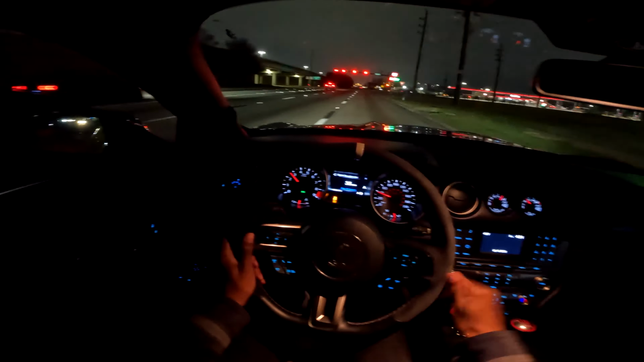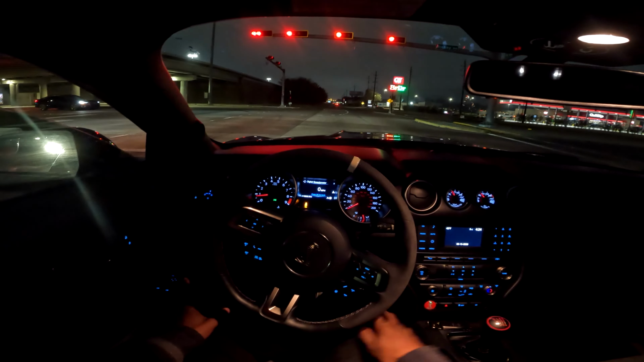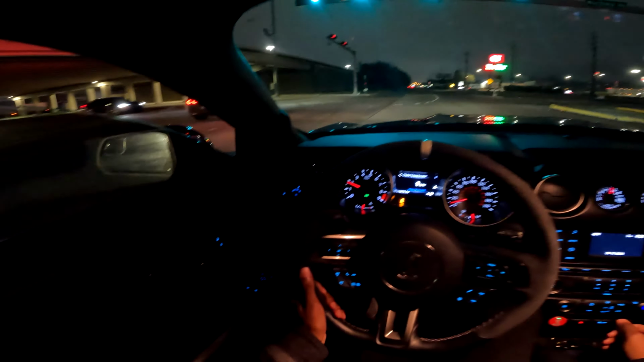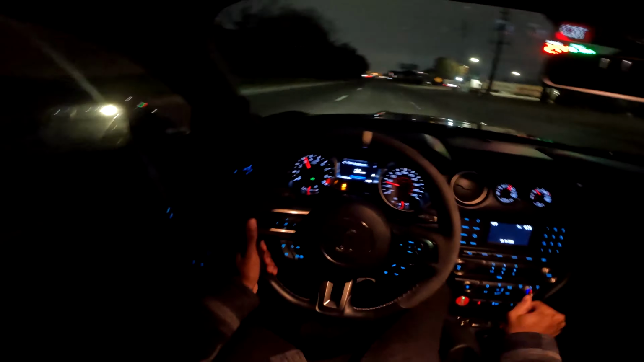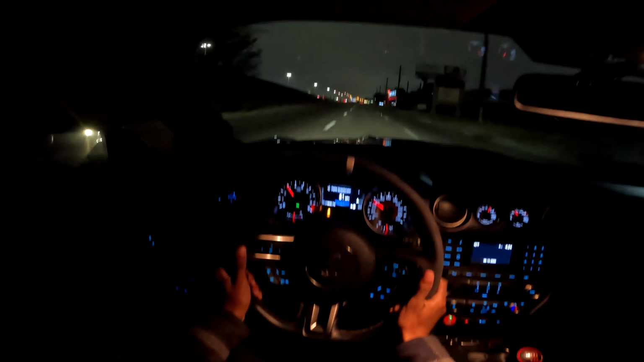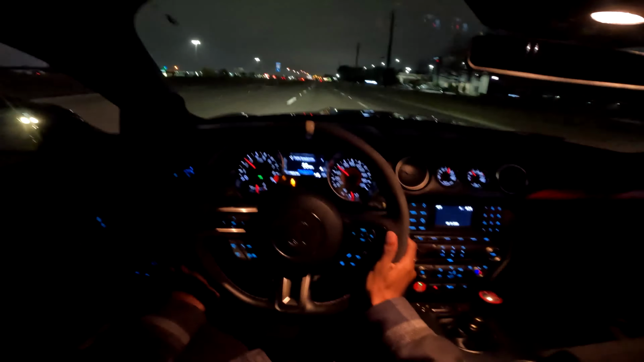That sounds good. Yeah, that thing sounds hella good. Hell yeah. That thing sounds good as hell. That C6 sounds good. I need a vet, man. I need a vet. That's Texas for you though. They just coming out the woodworks.